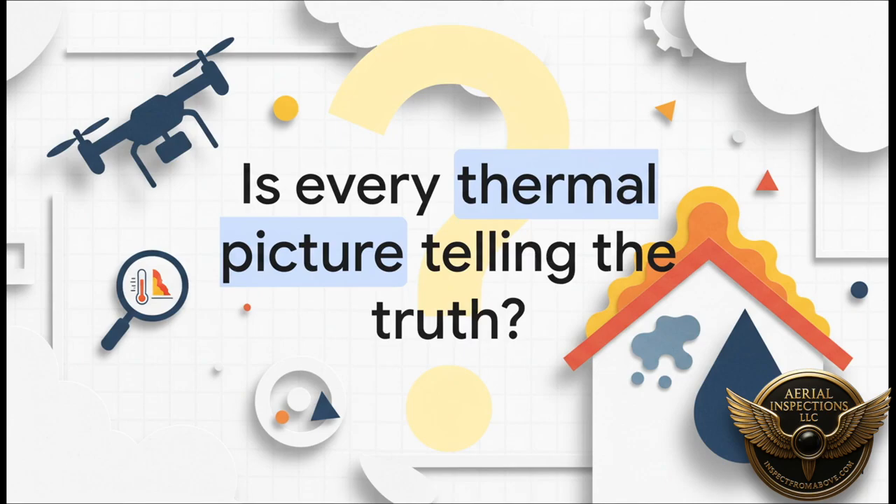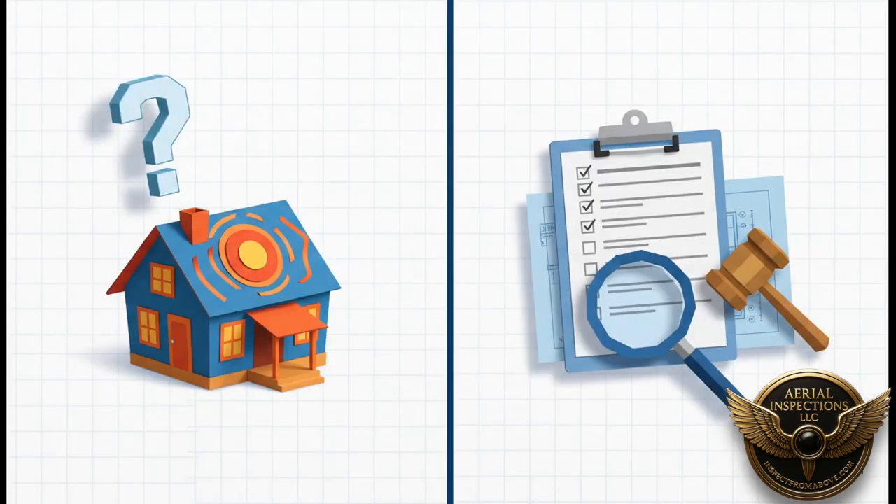But here's the big question, right? When you see one of those cool-looking thermal images, with a glowing hotspot on the screen, can you actually trust it? Is that a critical failure about to happen, or is it just a trick of the light? Or, well, a trick of the heat? And that, right there, is what this is all about. The difference between a pretty picture and legally defensible, truly actionable data. It all comes down to one single thing: a strict, repeatable procedure. It's the hard science that backs up the superpower.